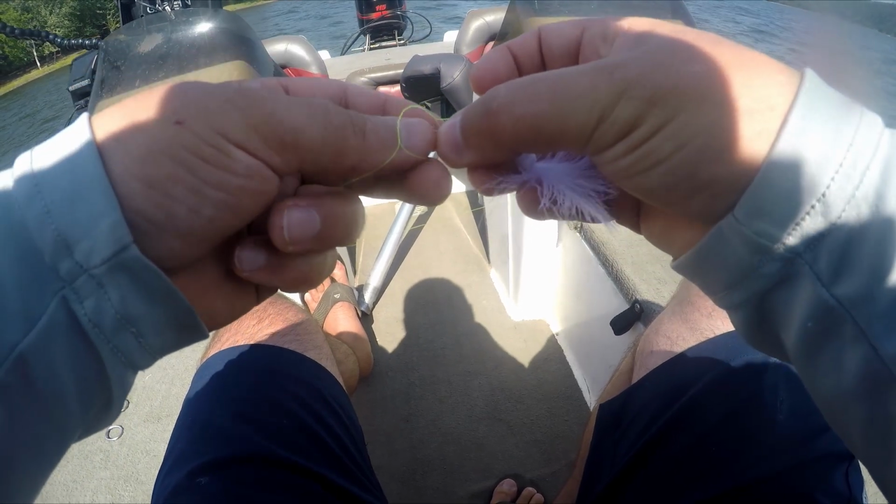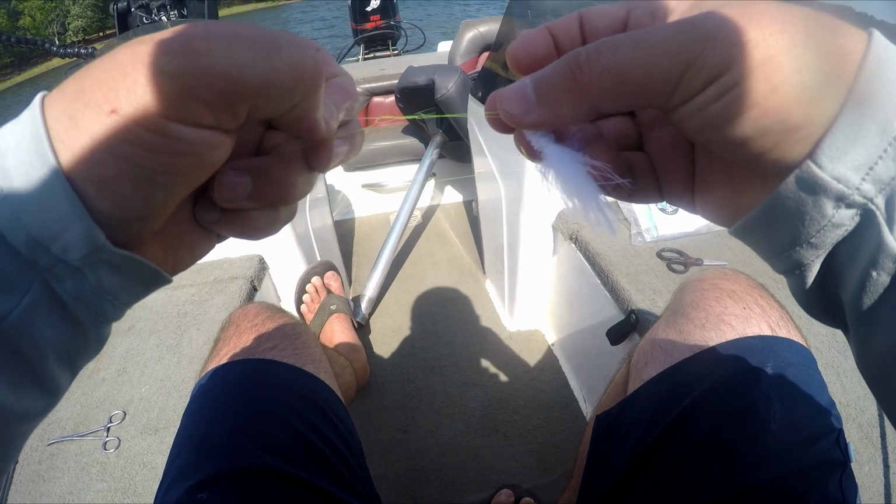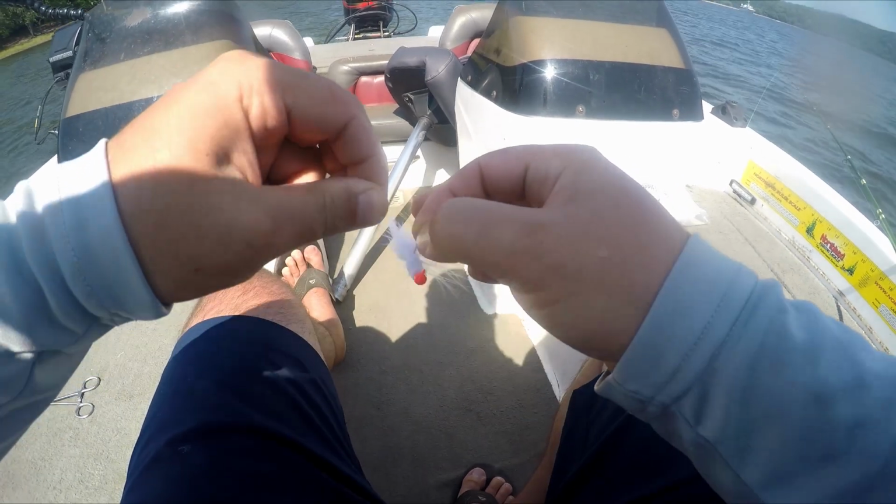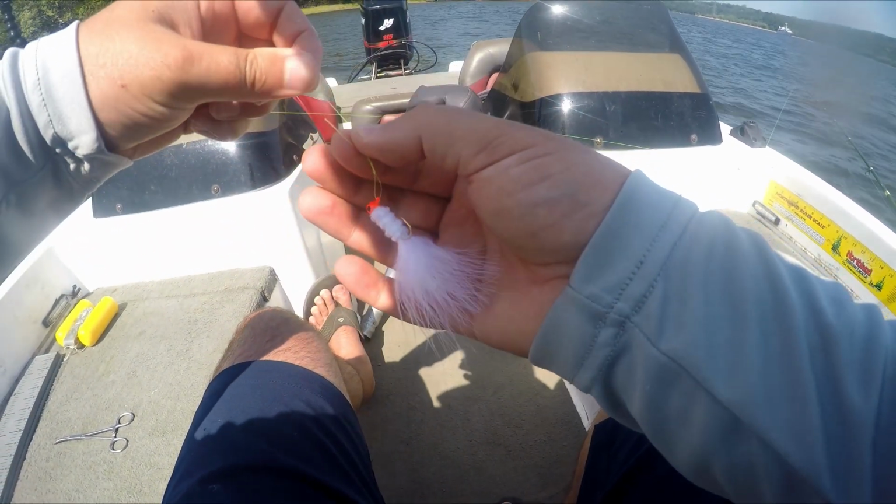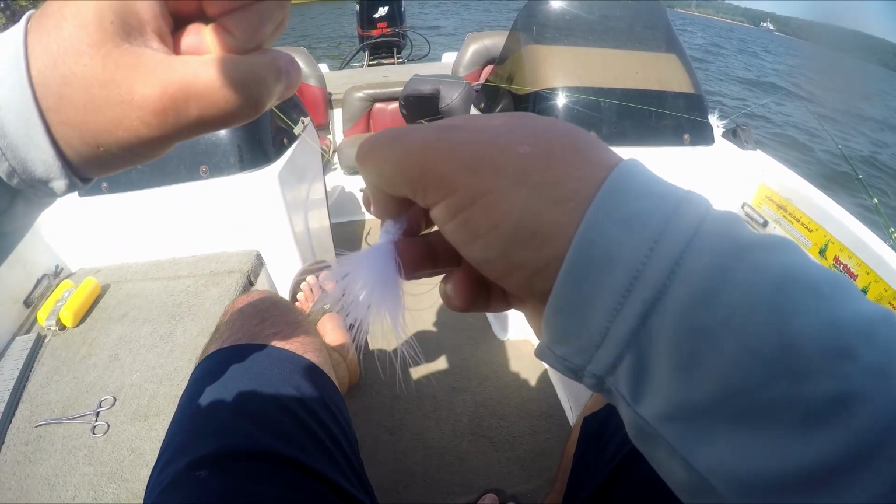Okay, so there's the tag end going back into that loop like that. Wet the line a little bit to make it easier to slide so you don't burn up the line, and just slowly slide it down to the top of the jig head. Pull the tag end a little tight, just slide it right down.